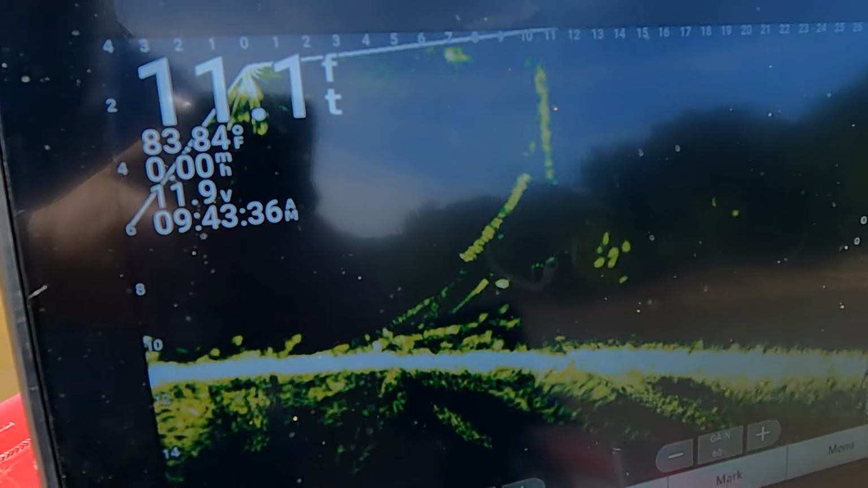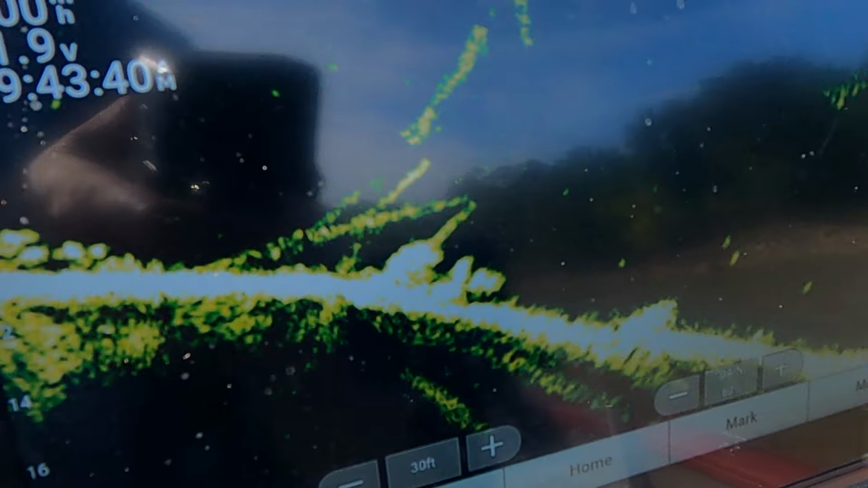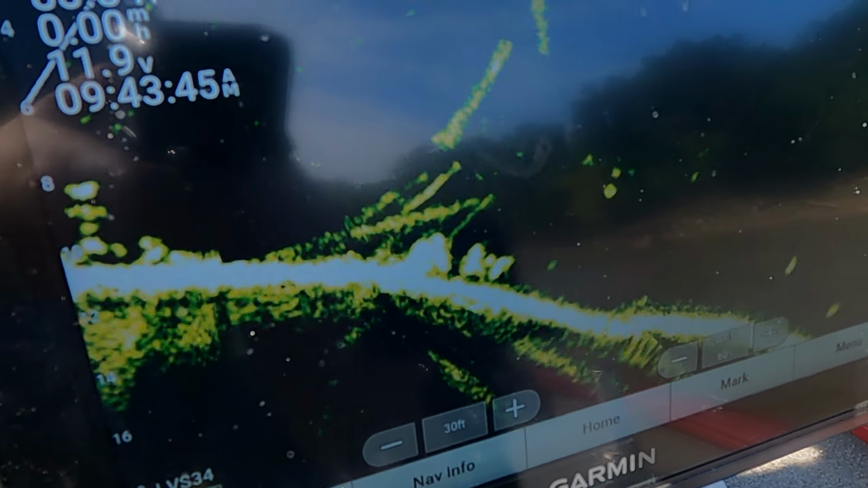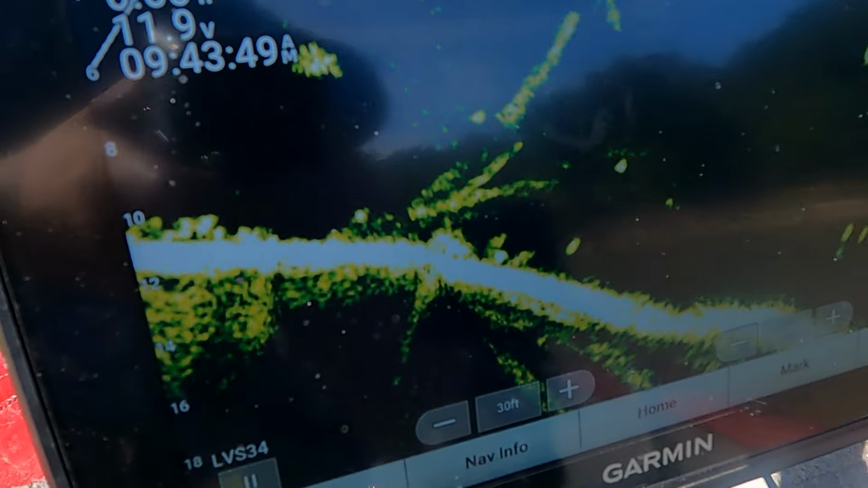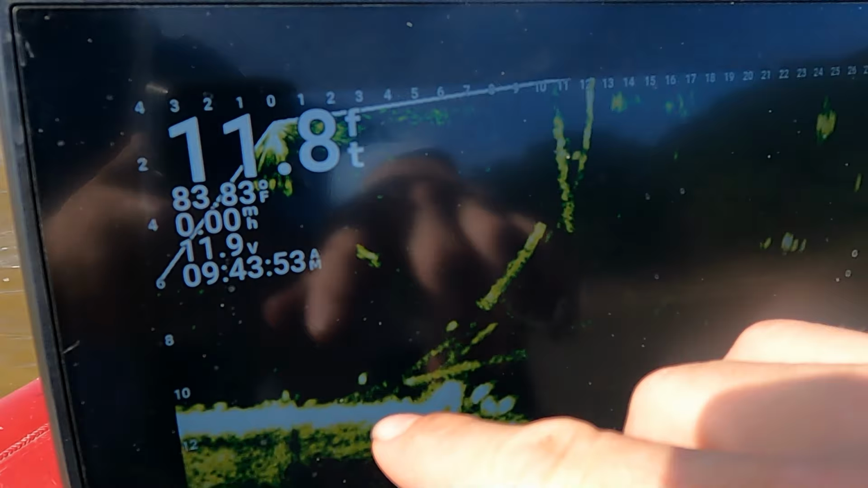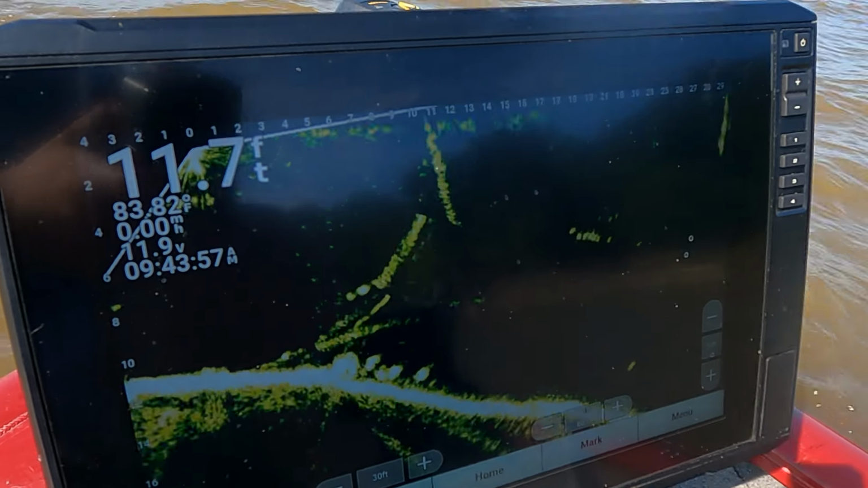So I do look for the big brush piles, and I've found some big brush piles, and sometimes I'll catch them off it. But a lot of times it's kind of hard to catch them off the big brush piles because there's so many shad, so many smaller fish. When they're little piles like this, it tends to be more concentrated fish that are going to bite, if that makes sense. You can see there's not tons of shad all the way around here. I don't know if they're going to bite, but I'm going to try to catch a couple of them.